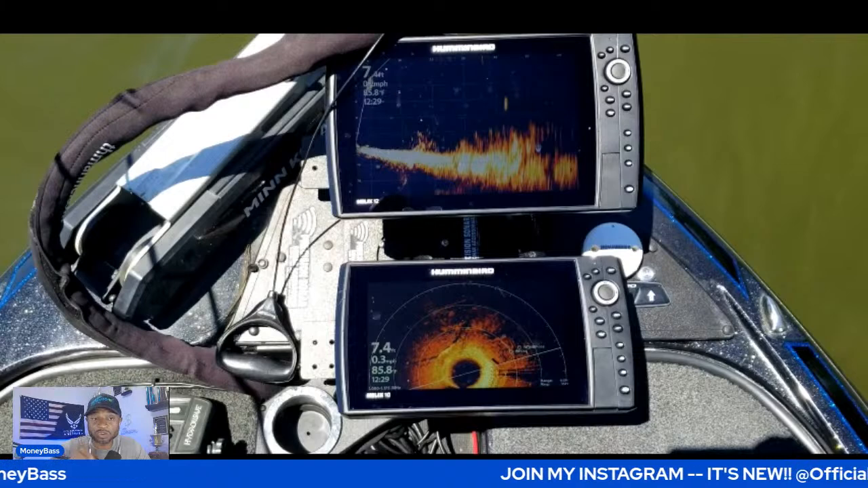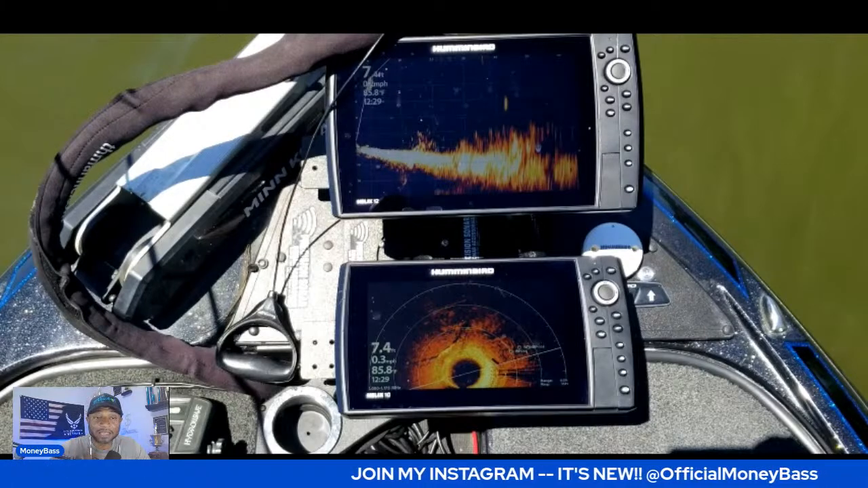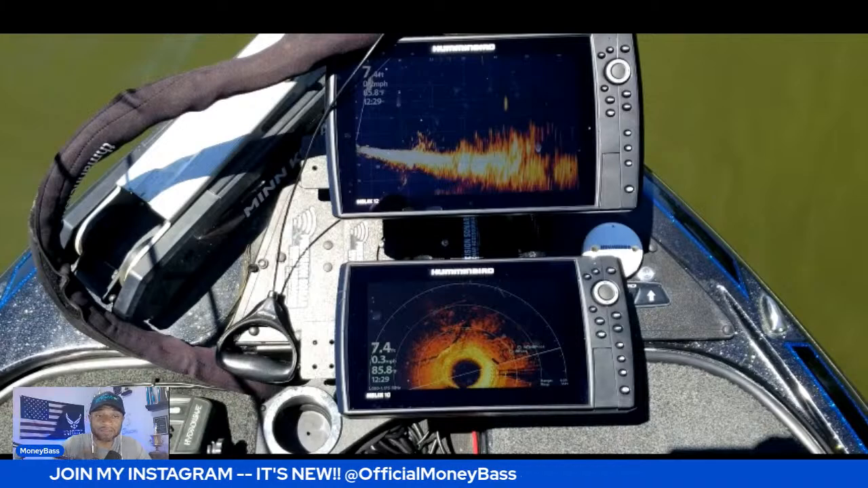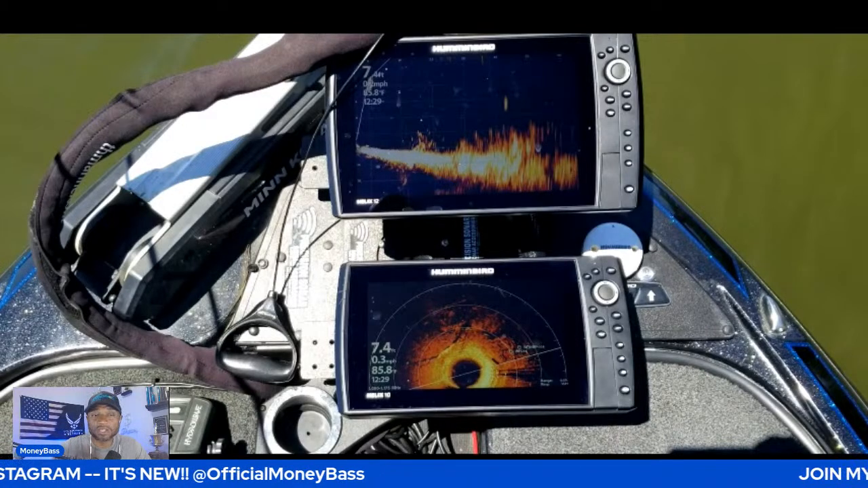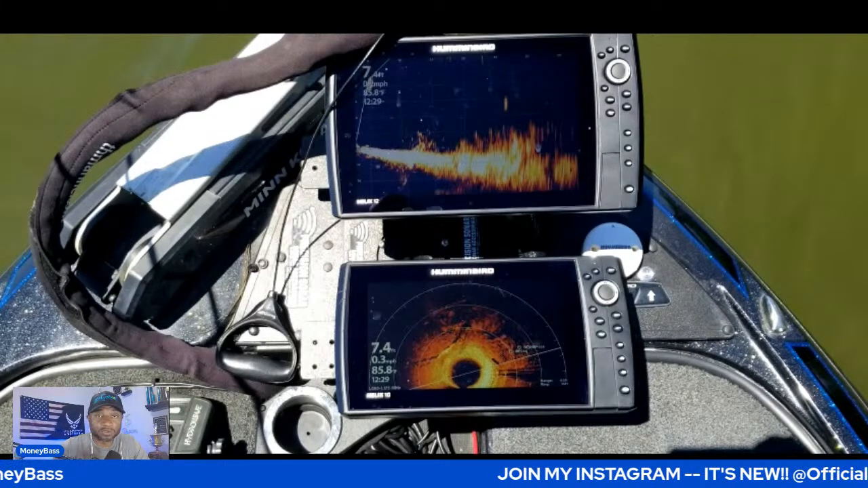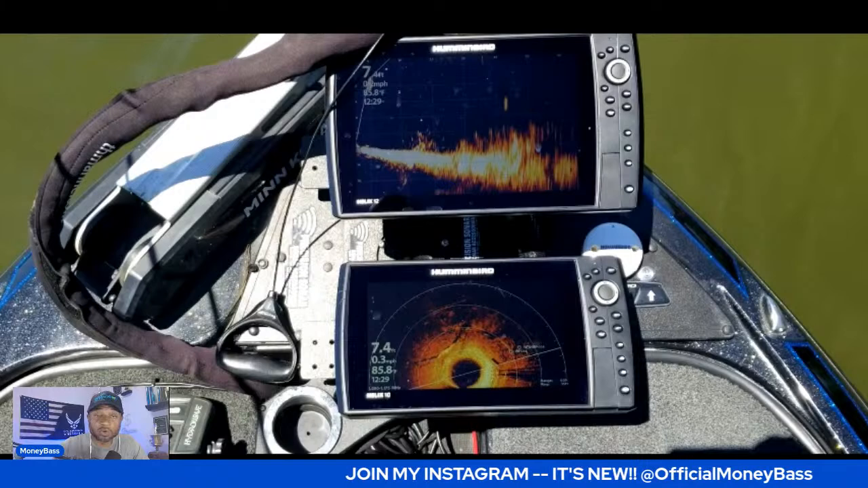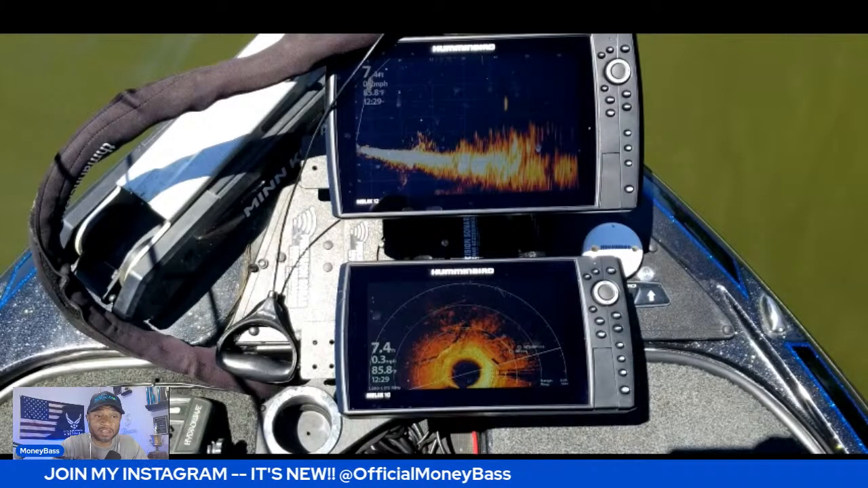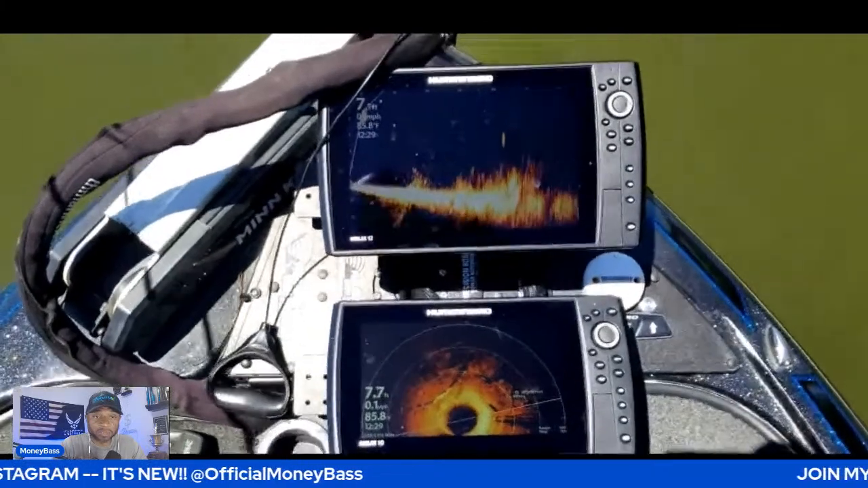So a lot of times I will turn everything up and make it hot. What I mean by that is everything will glow a lot more on the screen, and it may have a little bit more noise on the screen, but I can tell through spending a lot of time on the water what is the noise and what are the fish that I need to look at. So looking at this image right here, I can just tell that I did spend a little bit more time.